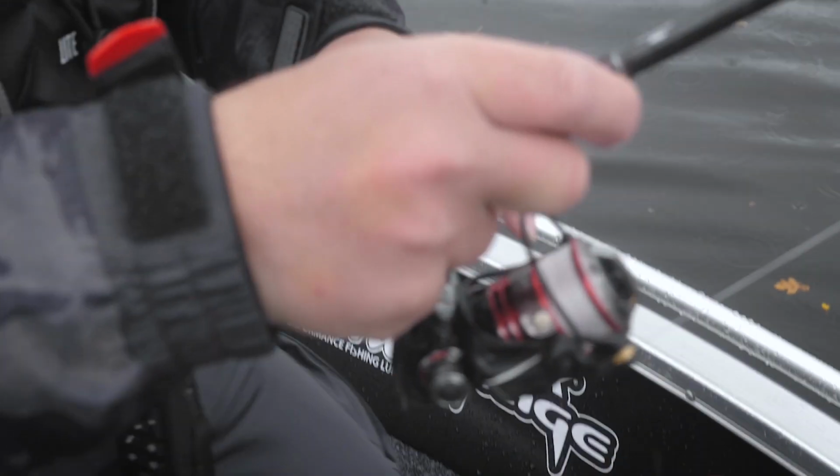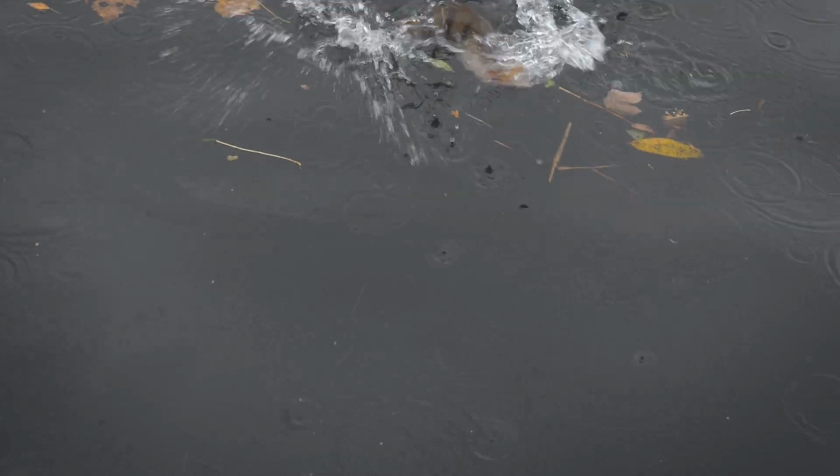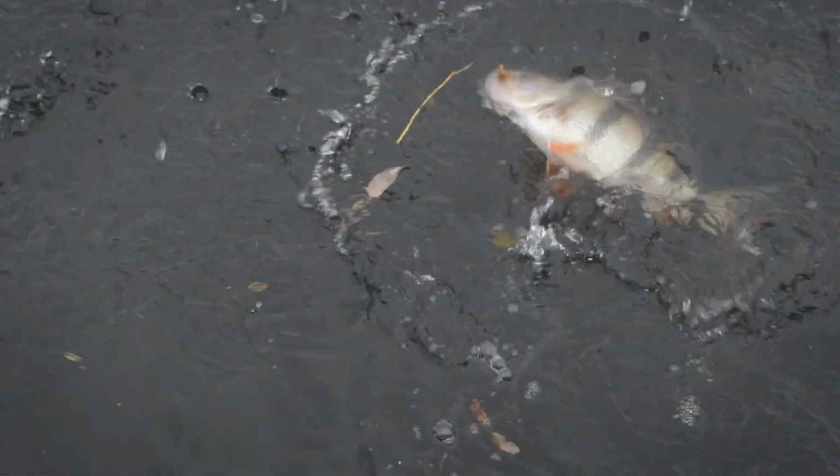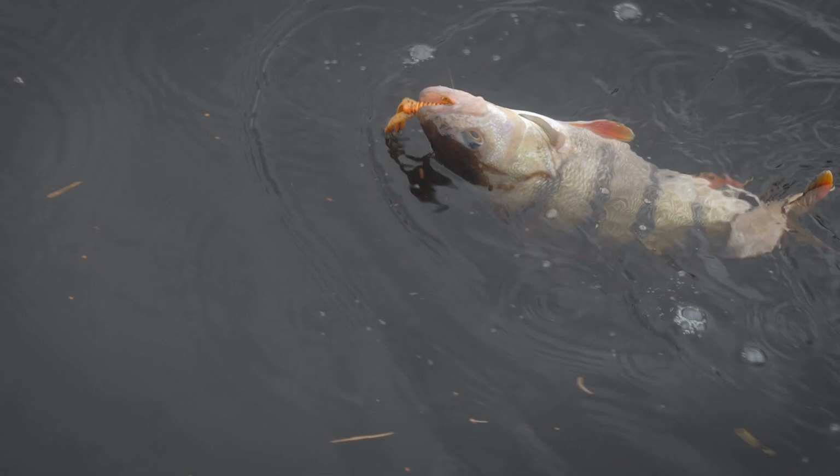Keep it low, mate. Got really lovely fish on again. So just as we said that, I had one more chuck for him, dropped it down, felt it with my finger, felt that braid just plink, and then, yeah, there you go, look at that. On the drop shot. Little creature bait hanging out the corner of its mouth. Look at the colours on that. Beautiful fish.